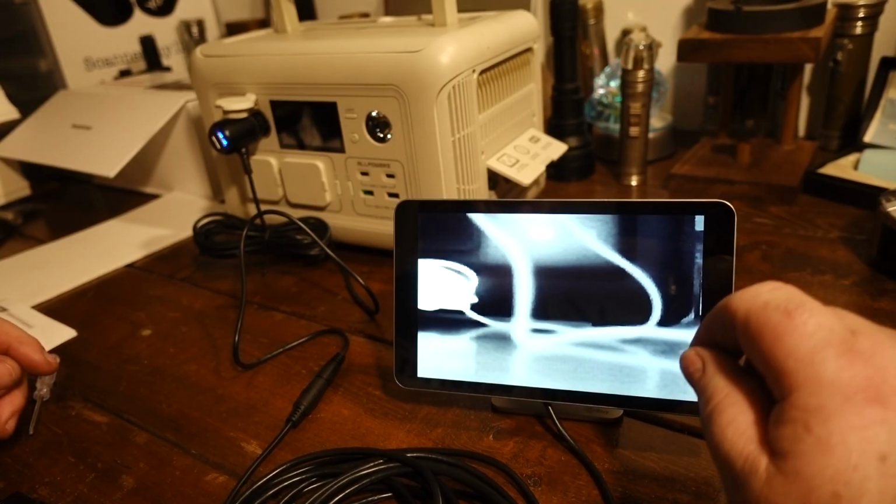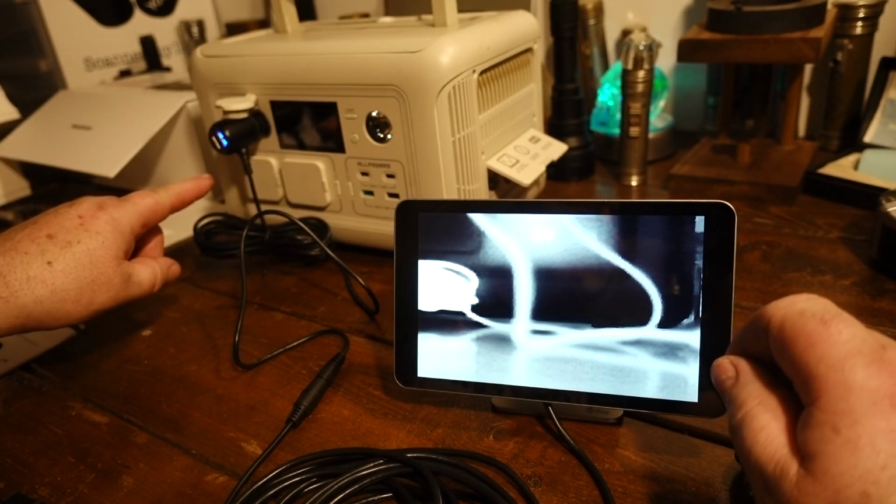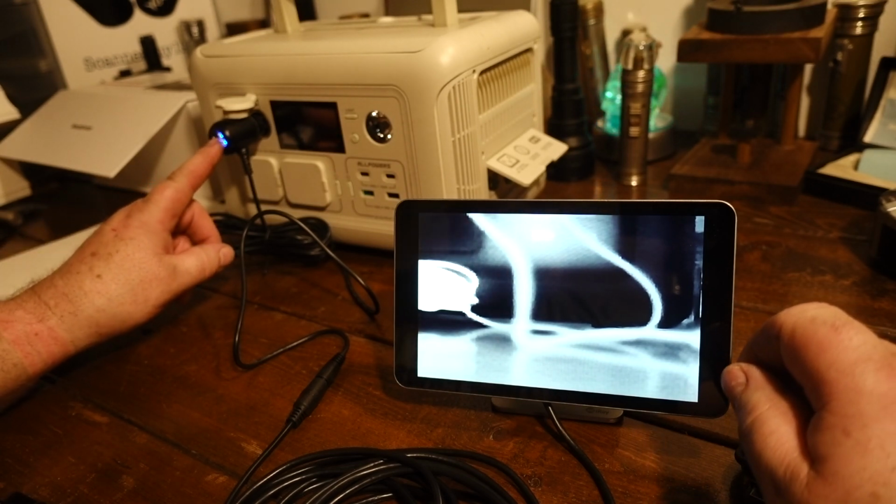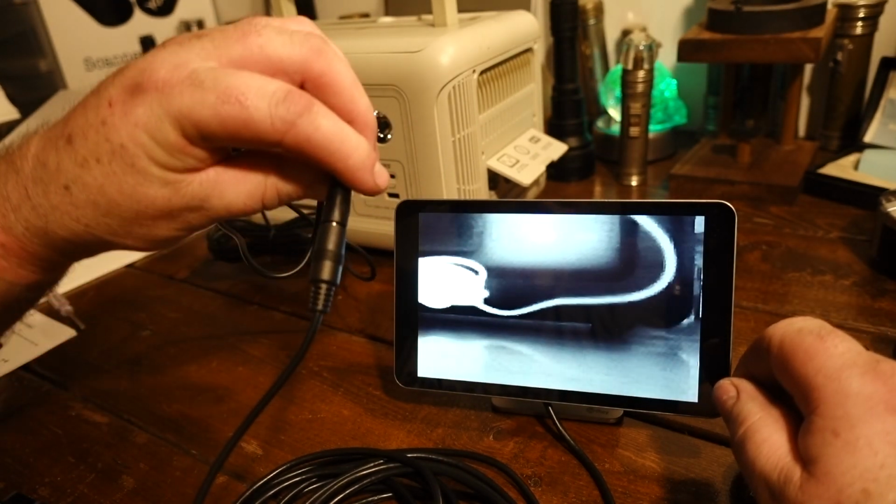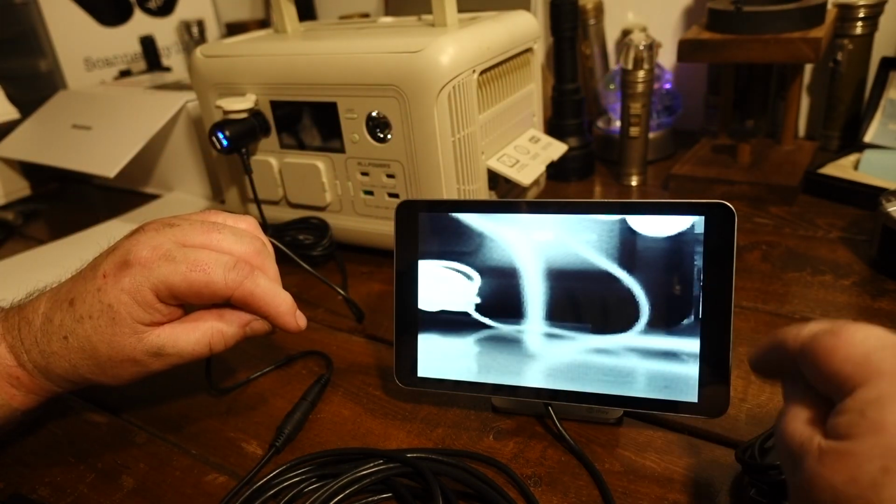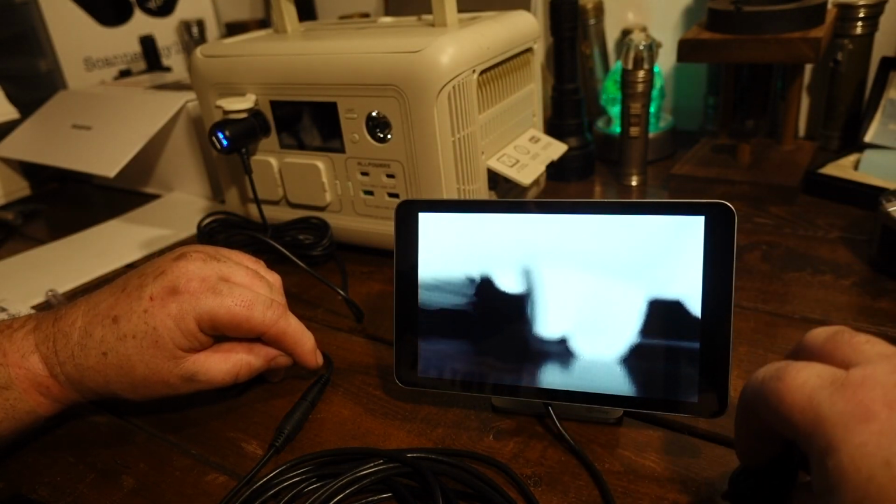Alright, I already got it hooked up in-house, and I'm using my All Powers solar charger with the cigarette lighter. One good thing, you got 2 USB outs, USB A's, so you're not going to hog up your cigarette lighter just for that. And connectors, they only go in one way, you can't mess them up. From what the directions say, this is a USB-C to USB-C. You plug that into the back to download the video files.